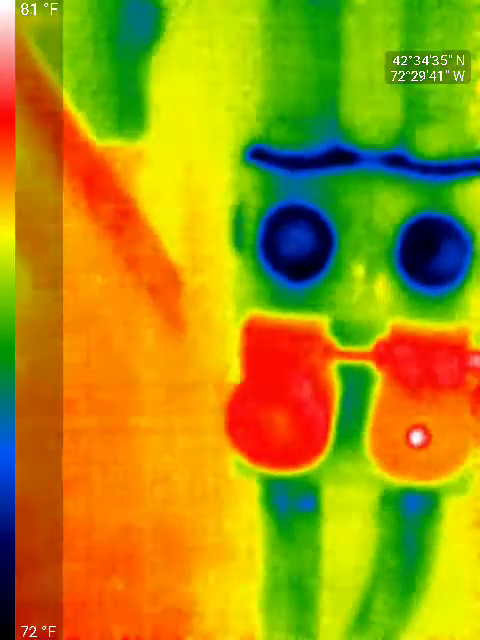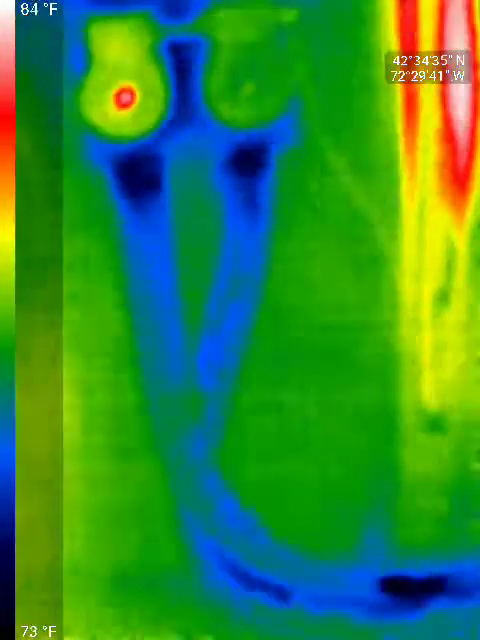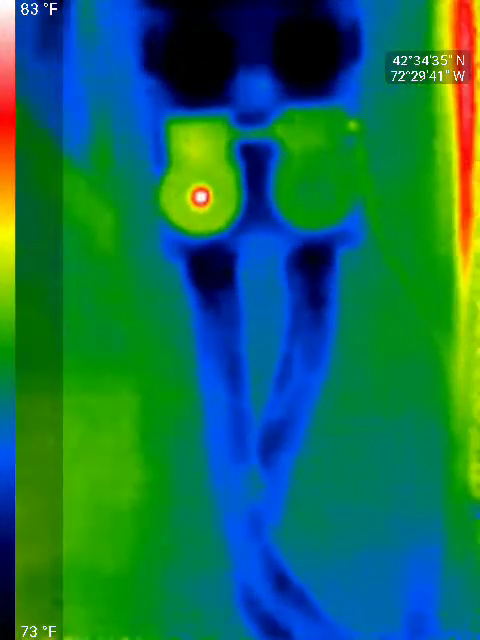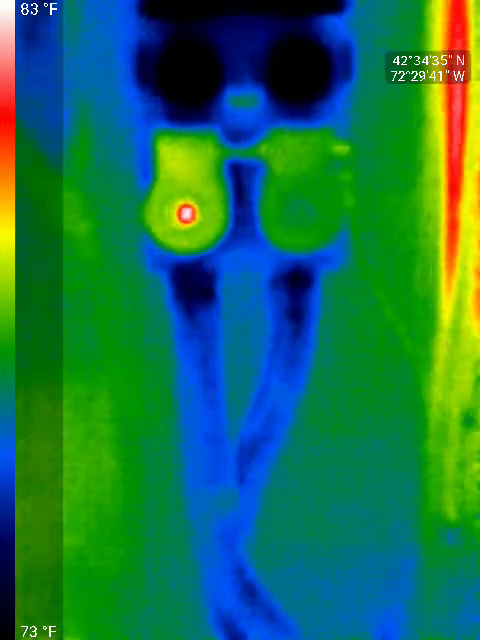The inlets and the outlet. See if you can see the difference in temperature. Yep, you can see the difference in temperature. Well, you see it